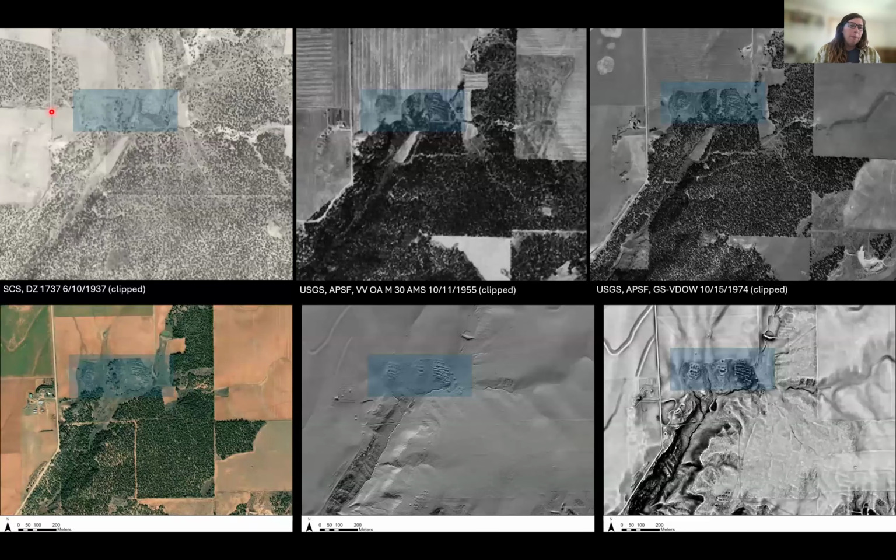For example, one thing I am working on is trying to create a digital surface model from the 1937 Soil Conservation Service imagery that covers much of Montezuma County. That's illustrated up here in the upper left. Theoretically, I could have a digital surface model in 3D for the 1937 surface of Montezuma County. It's still very much a work in progress. It's a difficult task because you have to have a very high degree of overlap, but it's something I'm very excited about trying to untangle and get into a little bit more.